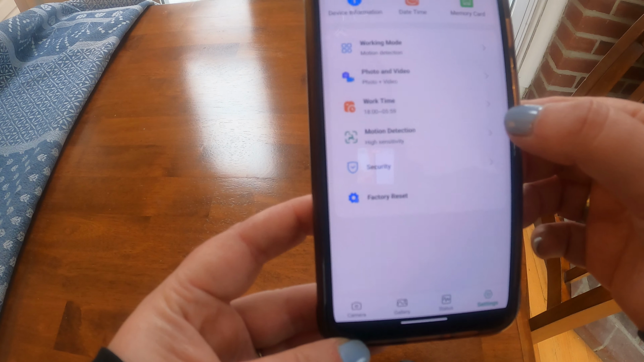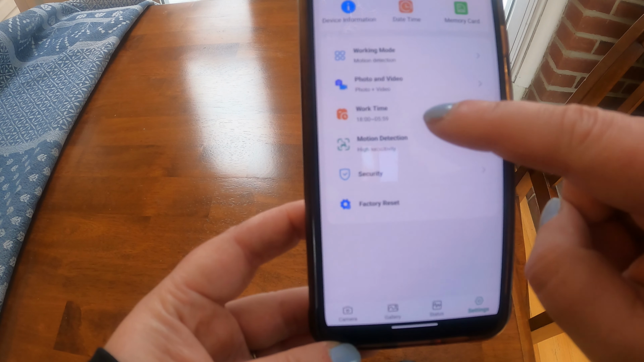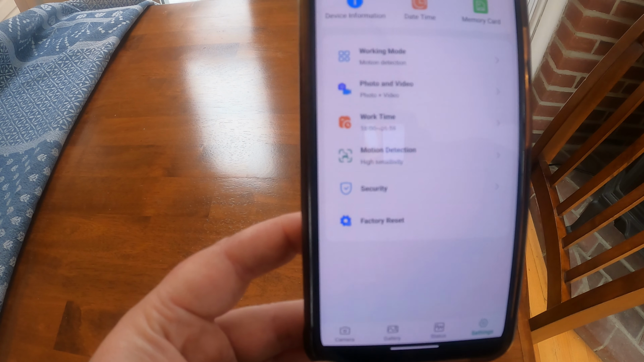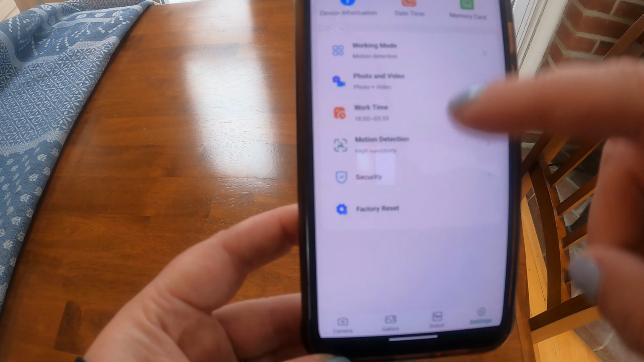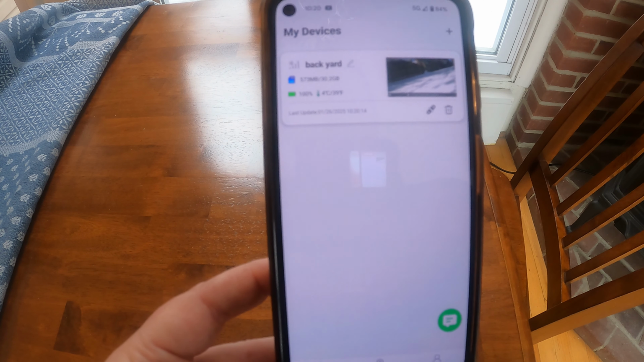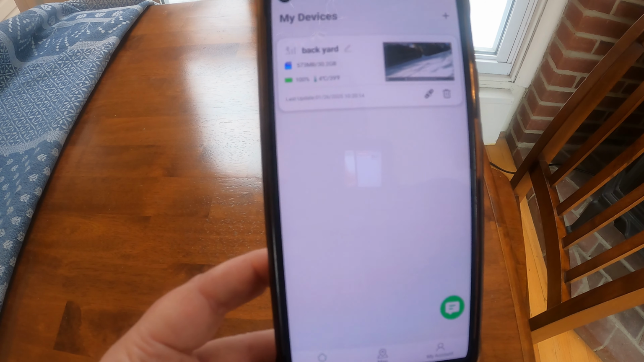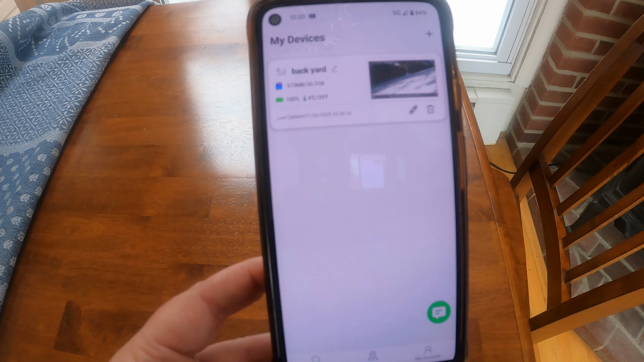I have it on high sensitivity. You control the level of motion detection. You can control the work time. So you can see mine's only coming on in the nighttime. So that way I'm not capturing regular day-to-day activity in the yard. But it's got a lot of really nice settings within this app. And it's been working really well for us. Like I said, we've had this since November and the solar panel has been effective and I've never had to charge it again except for the first time initially.